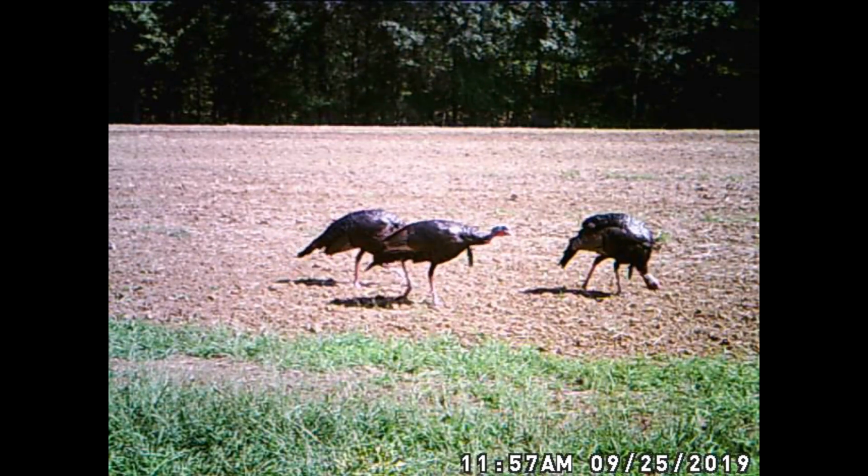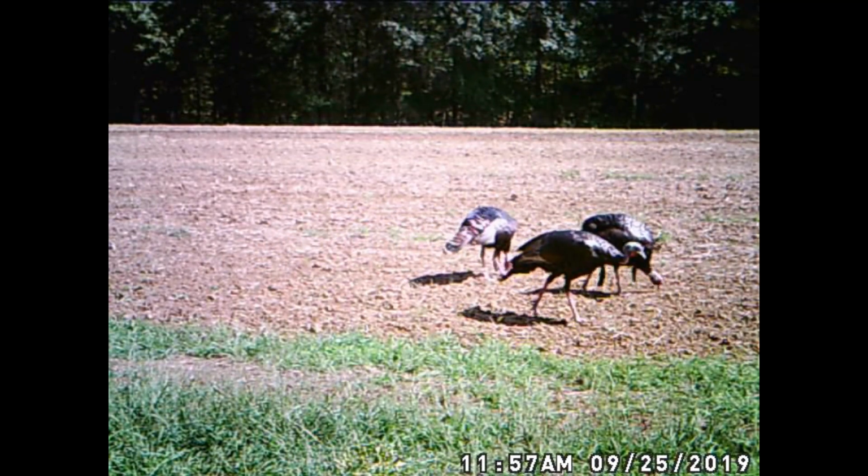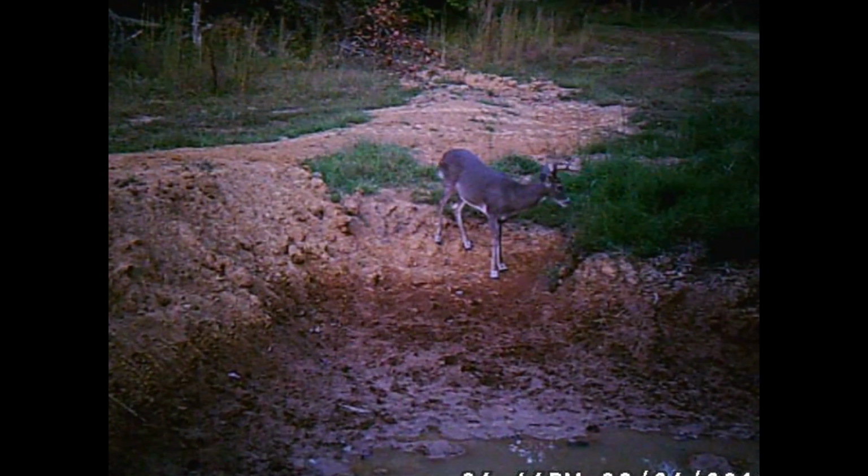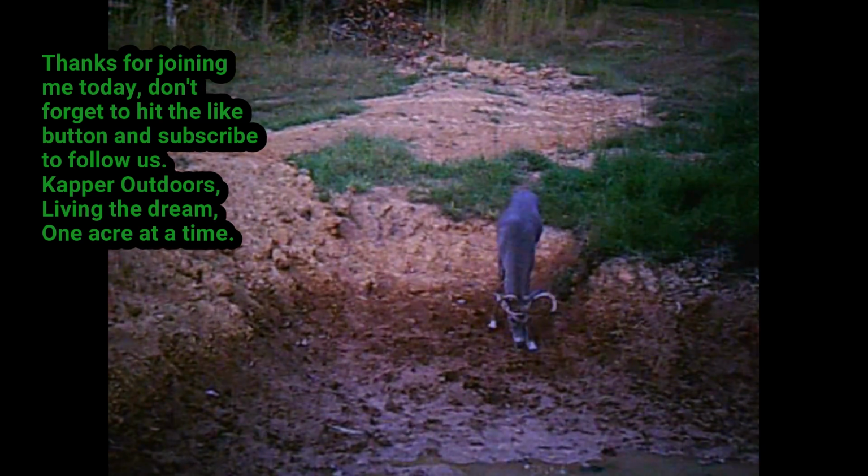There's a bobcat. I didn't get any more of him. Plenty of turkeys. Oh my gosh, the stories of turkeys from the neighbor. And we're going to round it out with this 8. I think this is one of the first ones we saw in velvet.